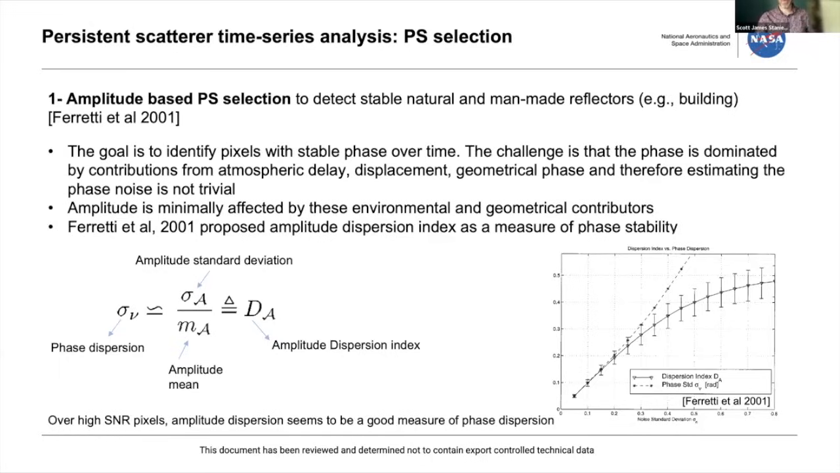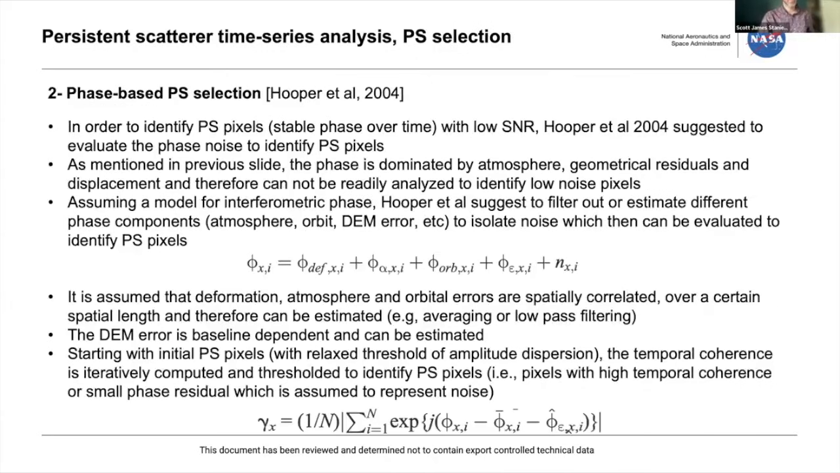It's also the coefficient of variation, a pretty common statistical quantity used elsewhere. It just says you have a quantity, a stack of images over time, and you want something where there's low standard deviation and large mean or brightness. And so when amplitude dispersion is low, you have a PS pixel. I'm not going to go into the